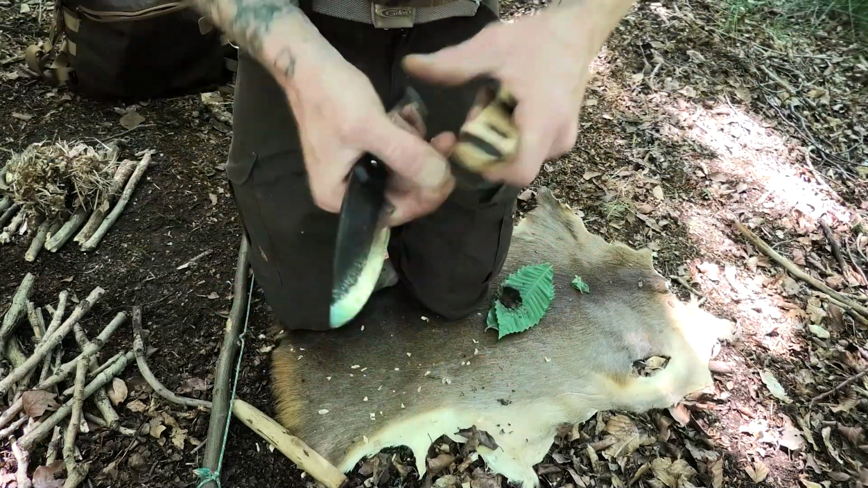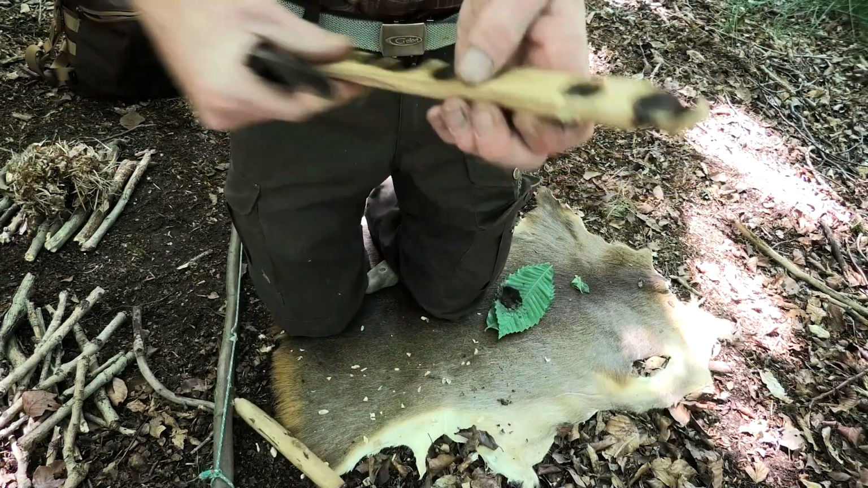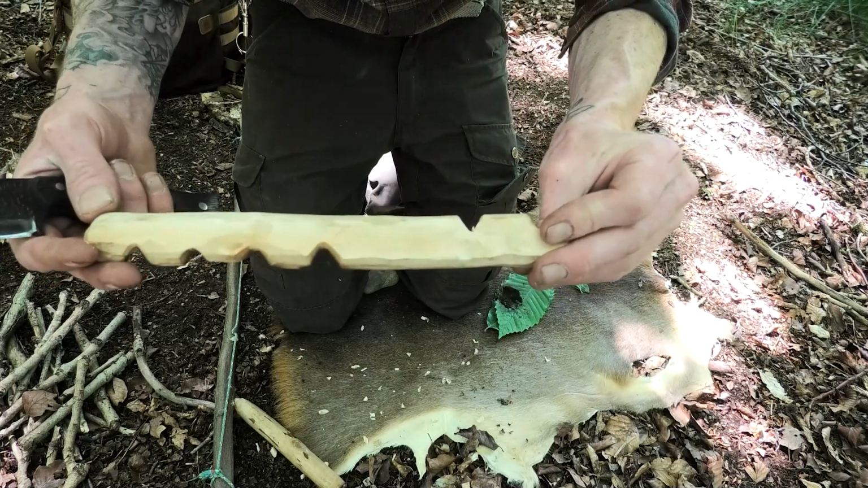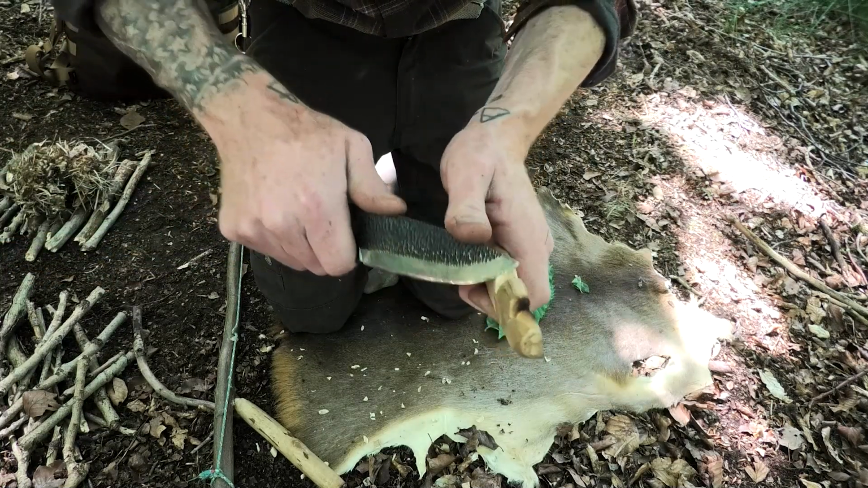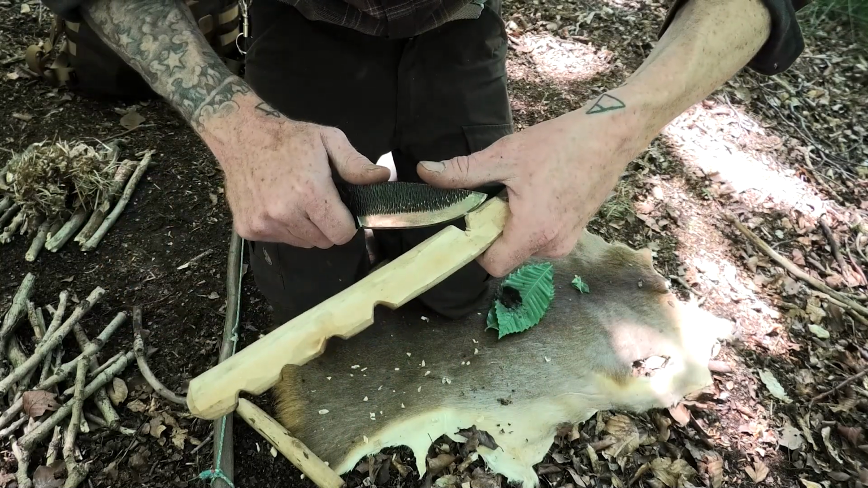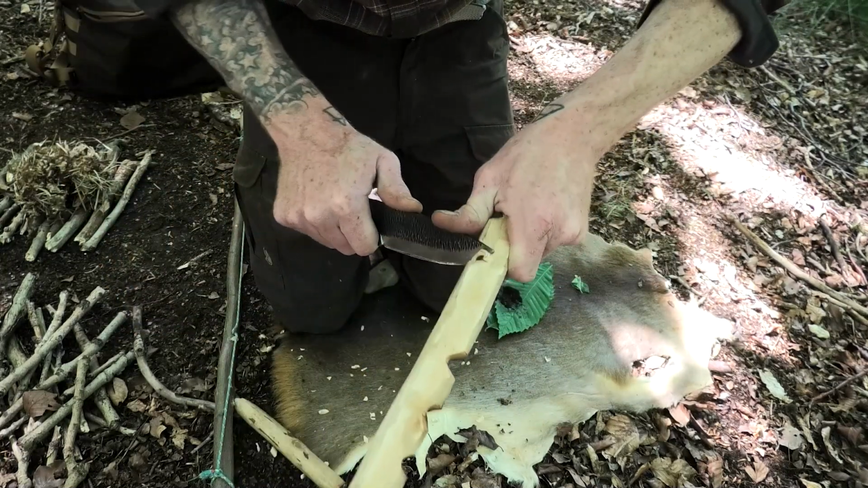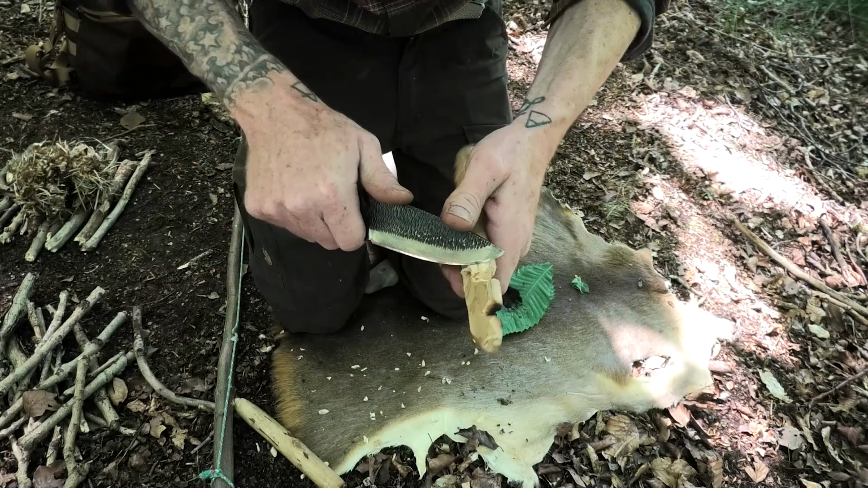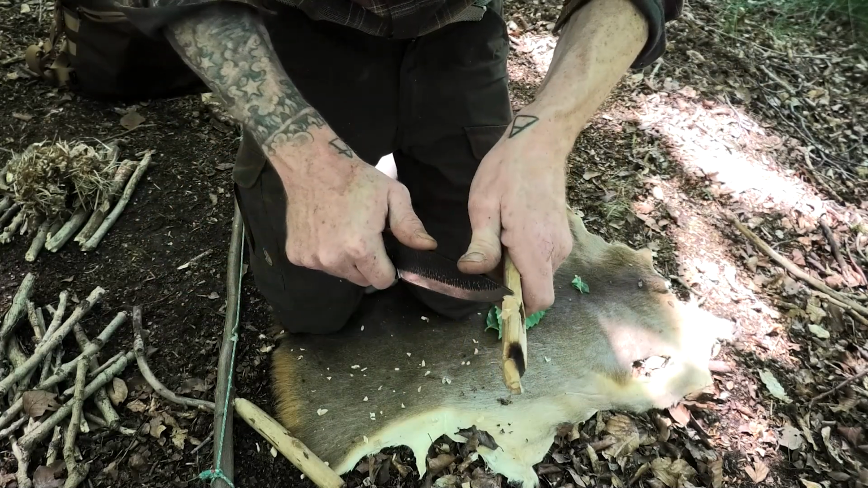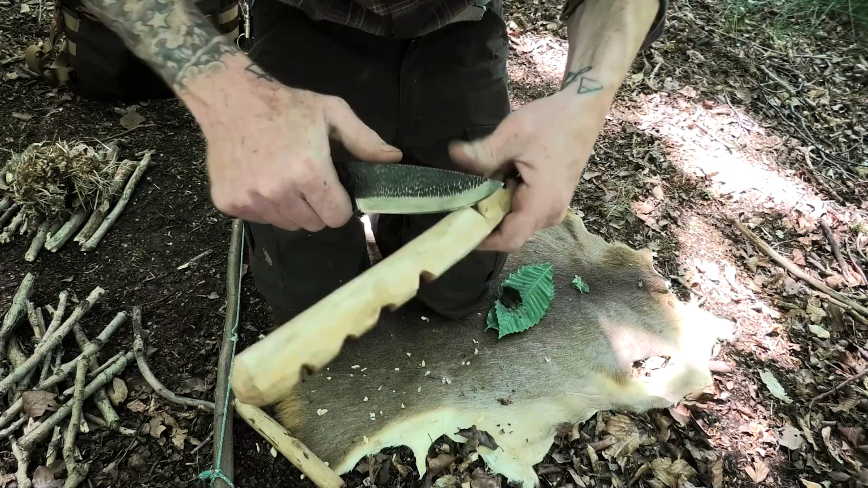And then at the bottom, so I've got that little V out now, and on the bottom what I like to do is just widen that out, flare it out so that oxygen can pass a lot better underneath there. Really flare it out, the wider the better, really.